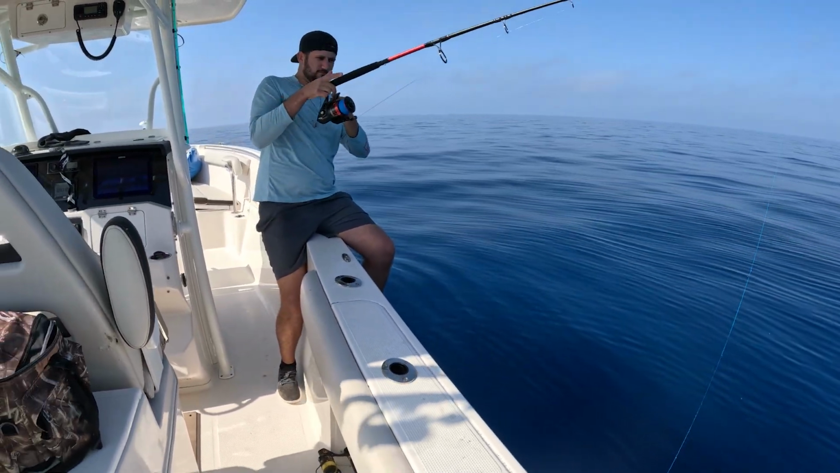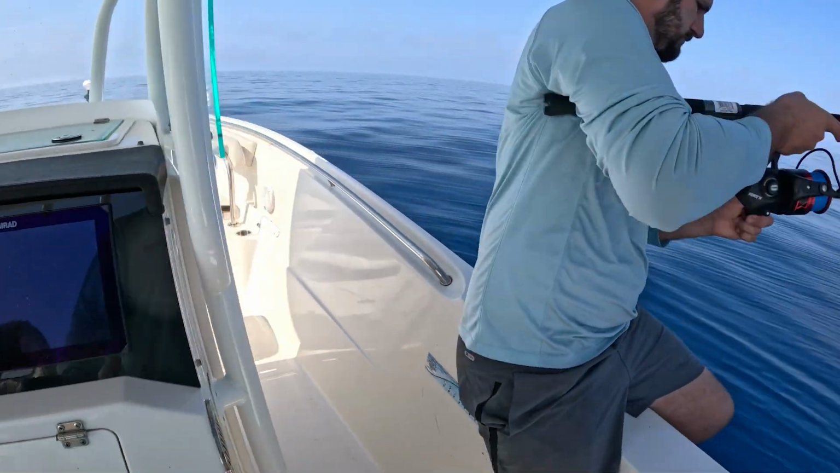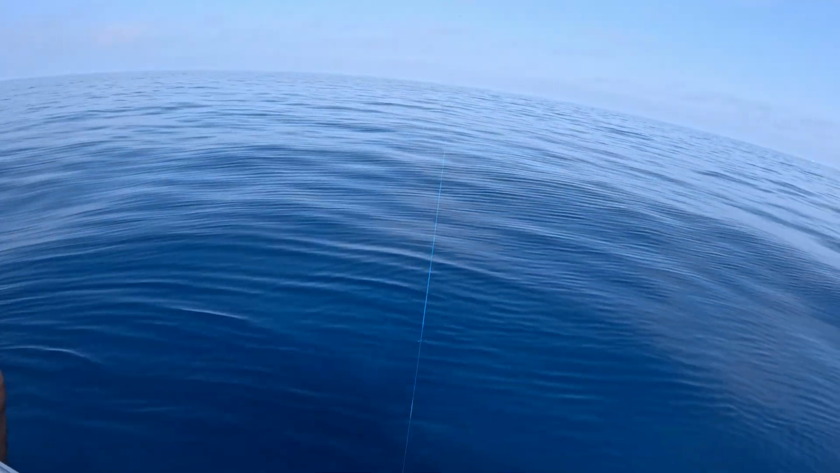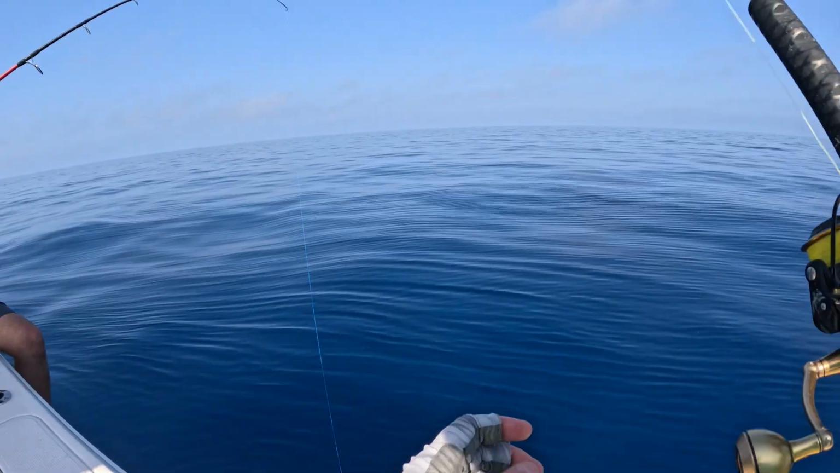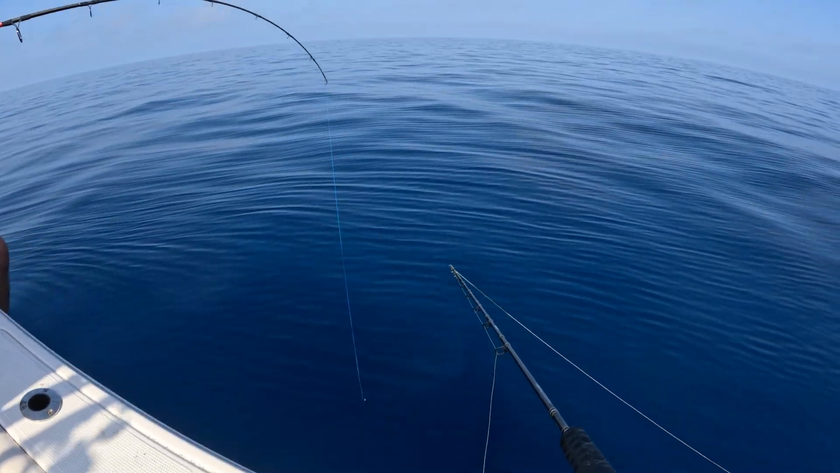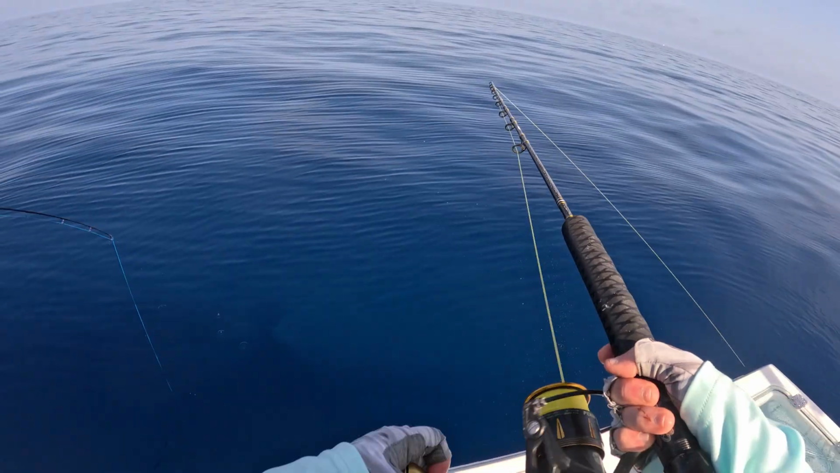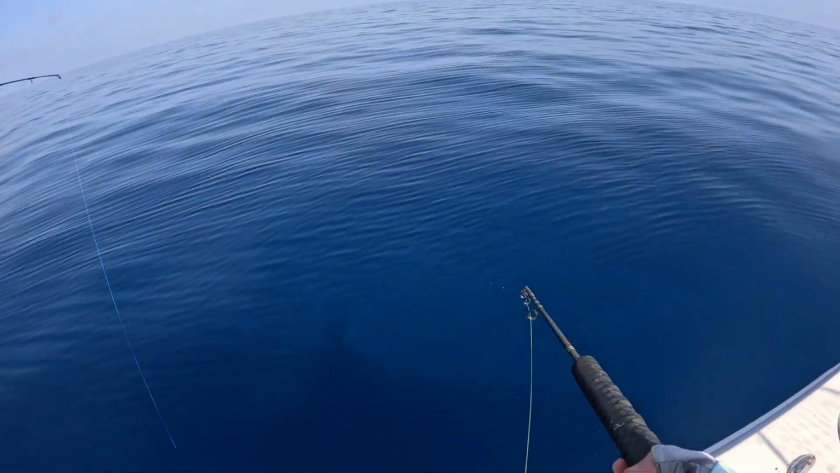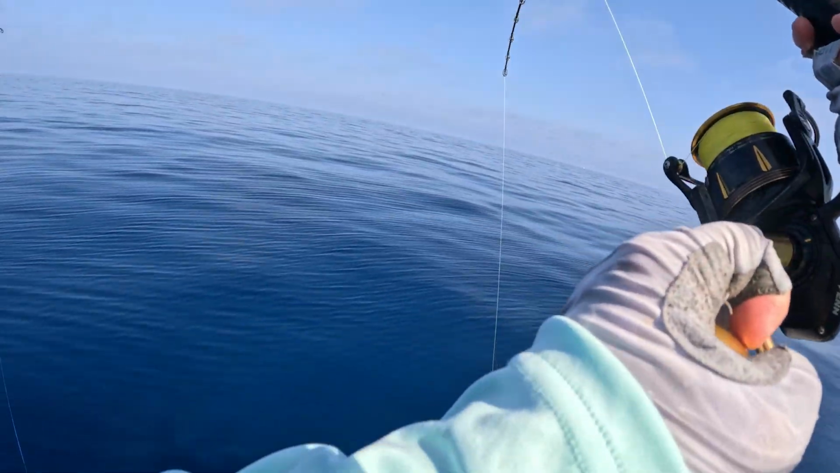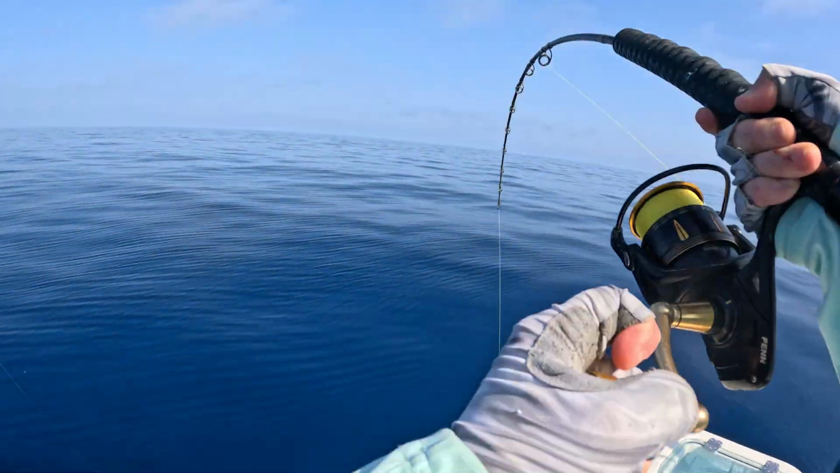Grouper, you think? Yeah. Come on, Ron, give me that one again. Aaron's on a good one. Nah, it's a juvenile red. Little one. Got one. Another juvenile.